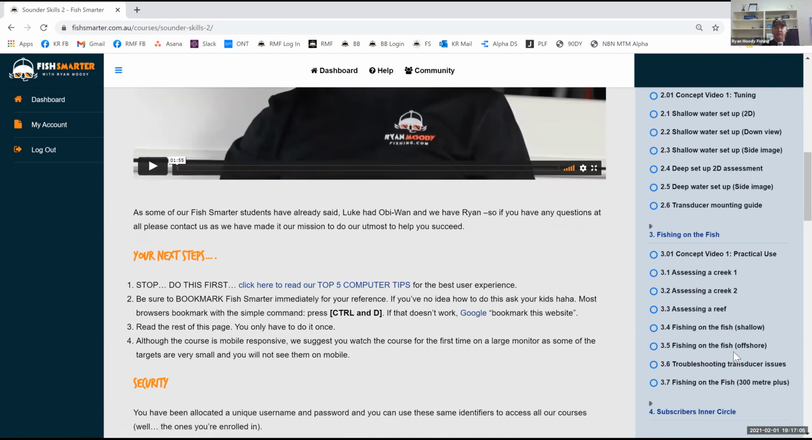Then we go on to finding the fish, concept video, of course. It's all about practical use. Assessing a creek, there's a couple of videos in there on assessing different parts of rivers and creeks for a variety of fish. We have assessing a reef, the best way to go about assessing a reef. And also fishing on the fish.